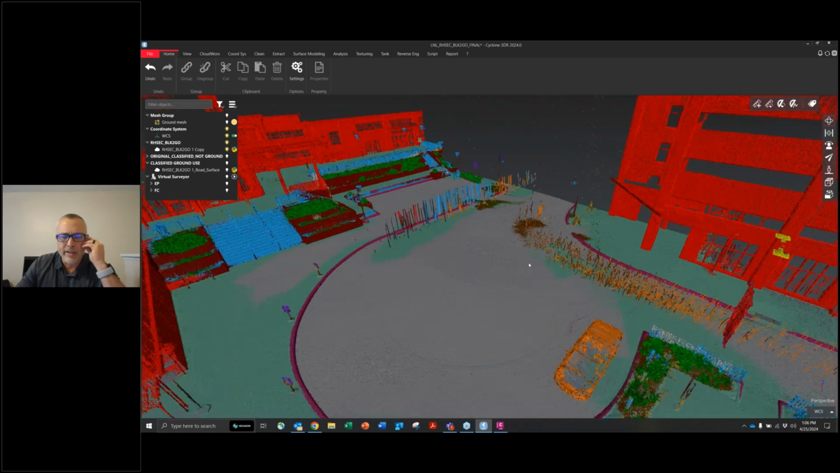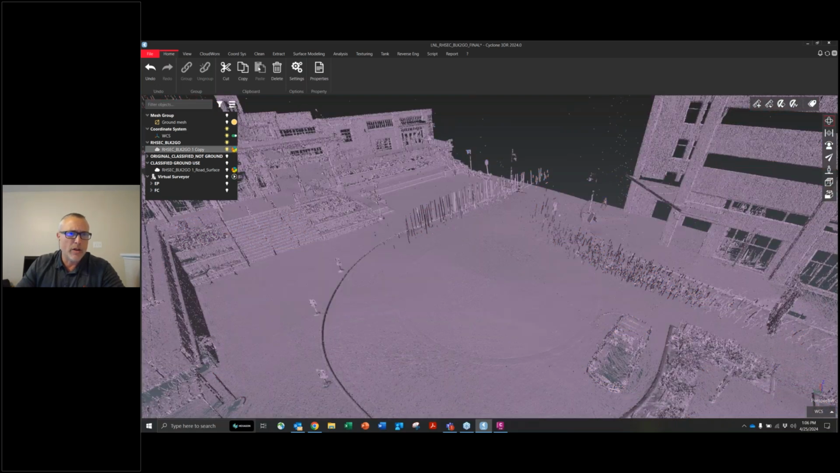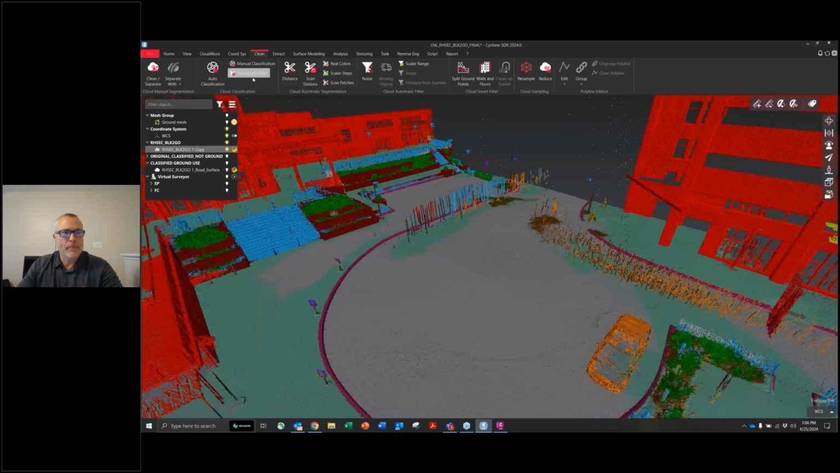And in this case, what I'm going to be focusing on today is specifically creating a ground surface. So I don't want to get bogged down with everything else in here. I want to focus primarily on what I'm trying to accomplish. I want a ground surface, and I want it as quickly as possible. So one step, and this is the process I like to use, is we already have this classified. So now what I'm going to do is extract. I'm going to explode by class. And I'll show you the reason why I do this.